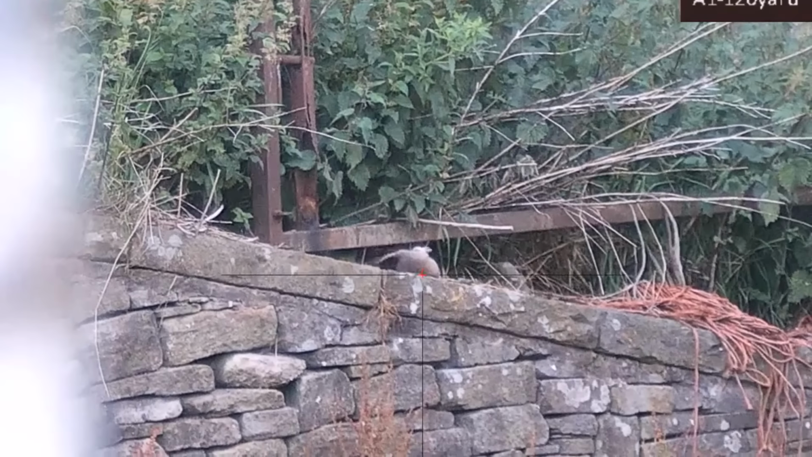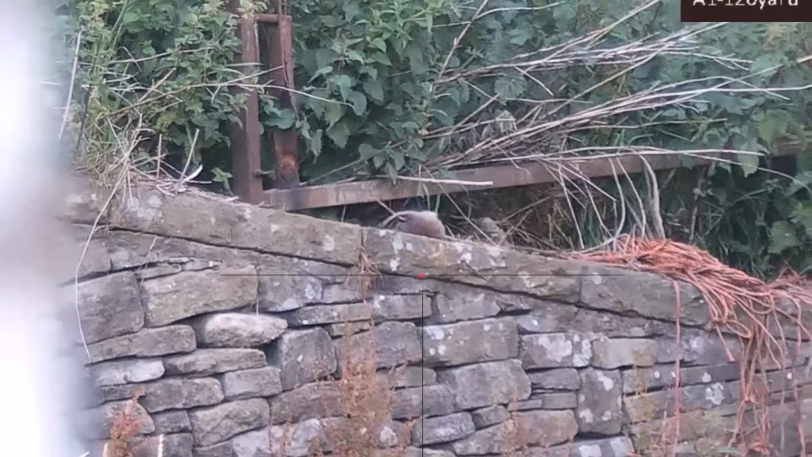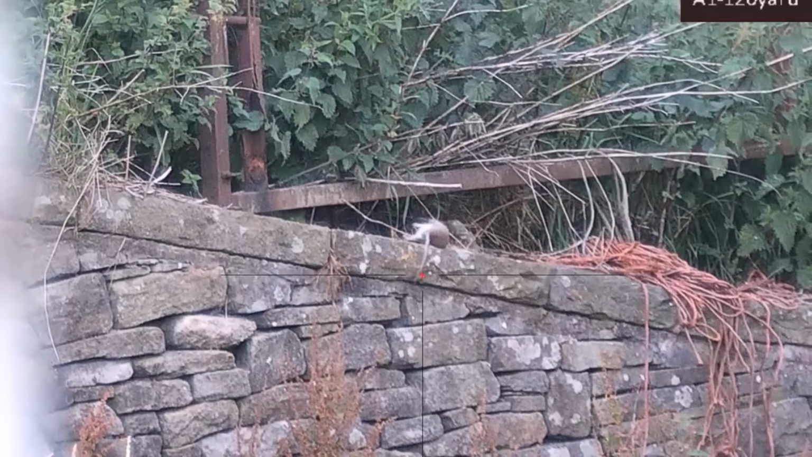This rat is very dead, by the way. This is just the nerves and nothing else.